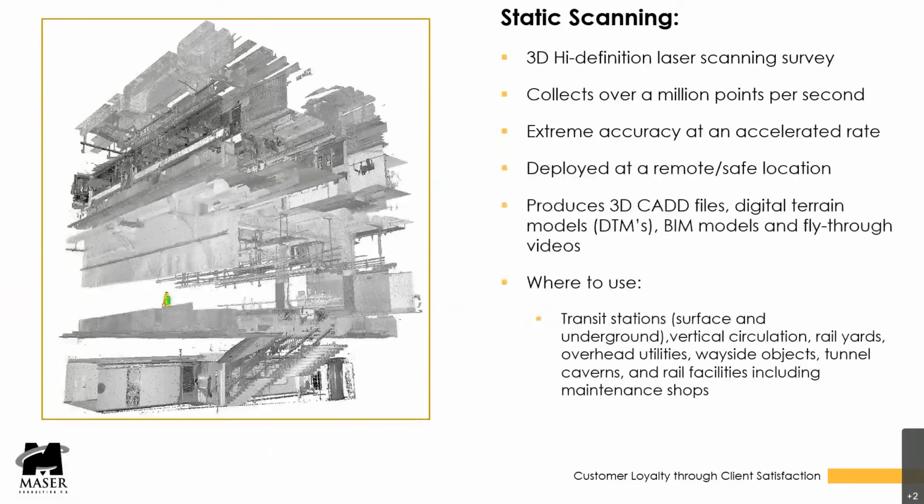I'd like to start off with some static scanning. Static scanning is the first surveying technique I'd like to present to you. The surveyor uses a laser scanner that is set up at specific locations to collect millions of points of existing data. These points are then organized into a 3D point cloud where features can be extracted into CAD for the development of existing plans to be used for design. They can go into either AutoCAD or MicroStation.